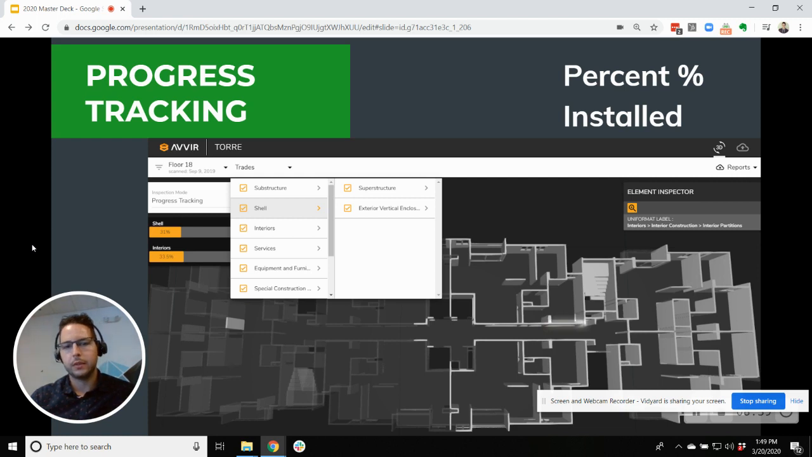In construction sites, it's common to take the scan, compare it to the BIM model, and then actually get a percent complete report to be able to do progress tracking of what has been installed and what has not been installed yet. So this is one way to try to automate some of this construction tracking that a lot of people want to do.